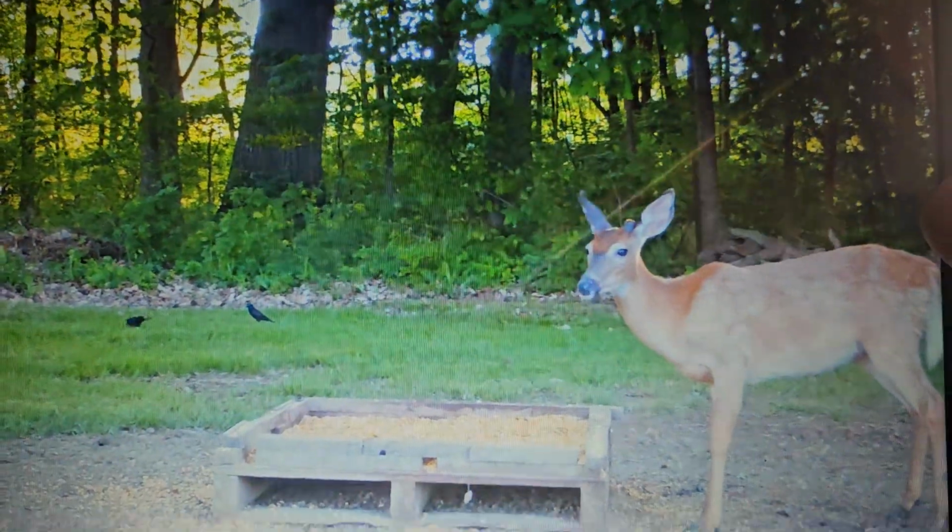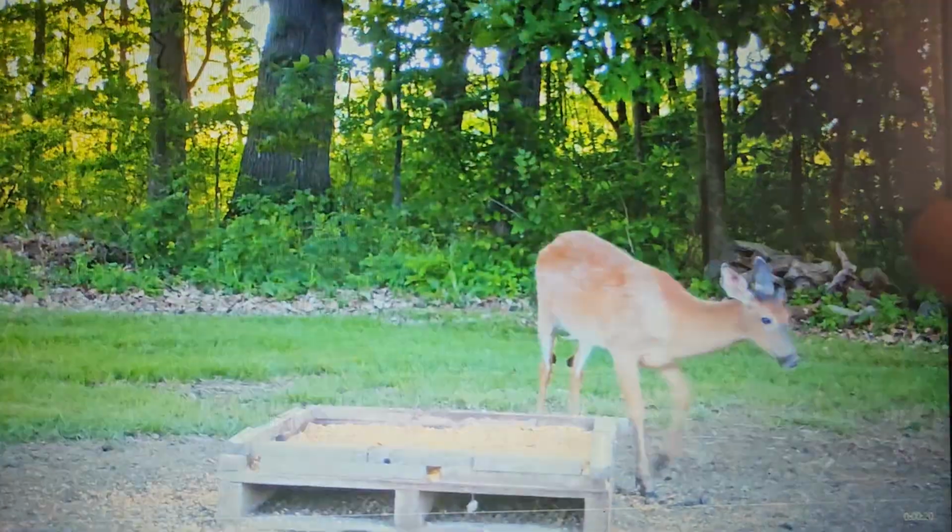All right, here's the next day. It's a little young buck. It's raining. There's a duck.